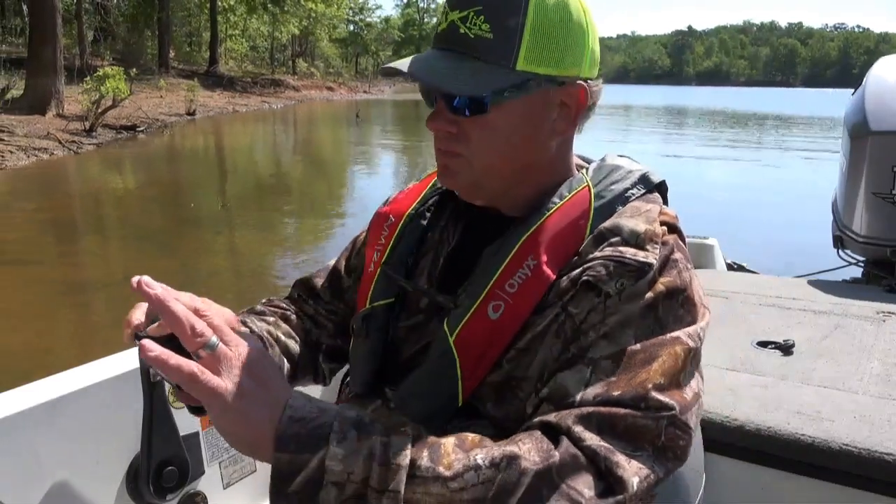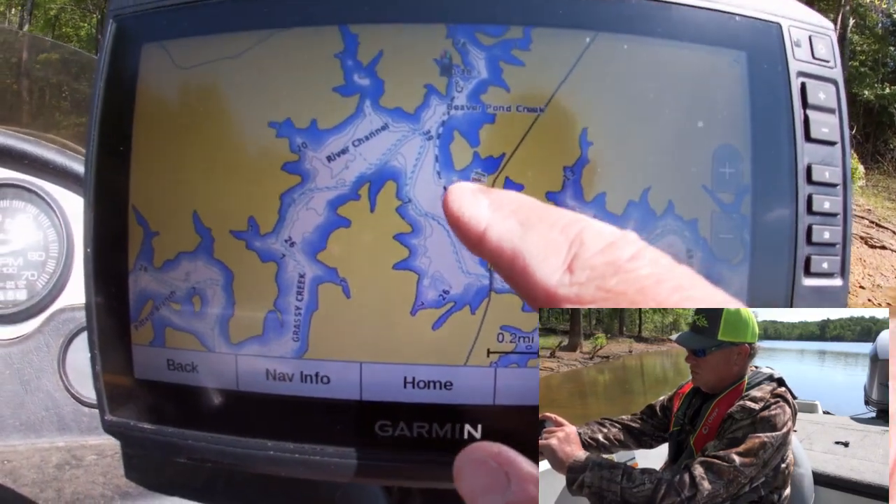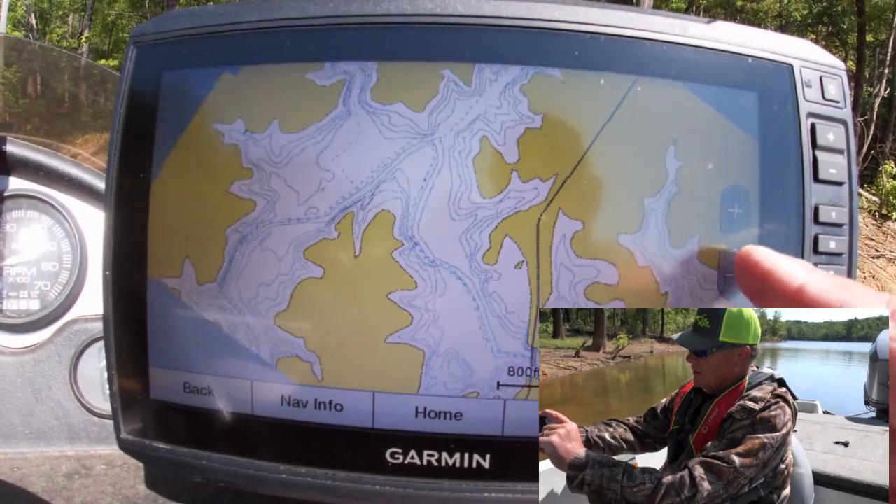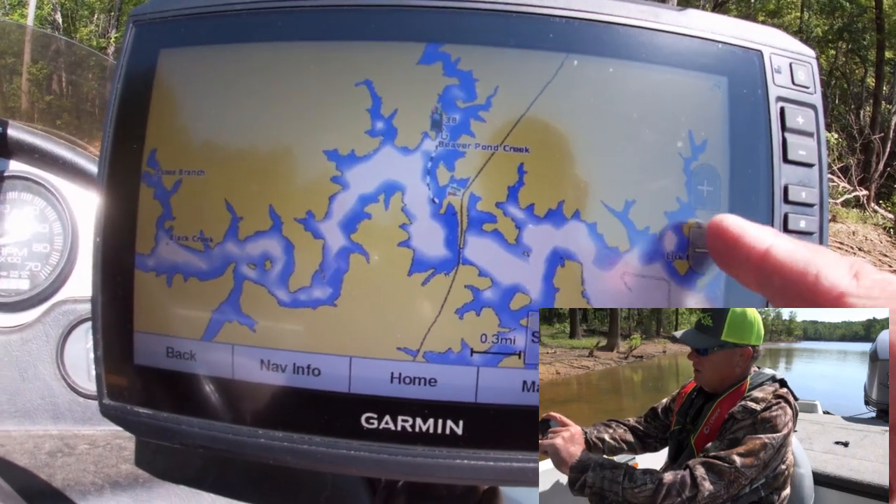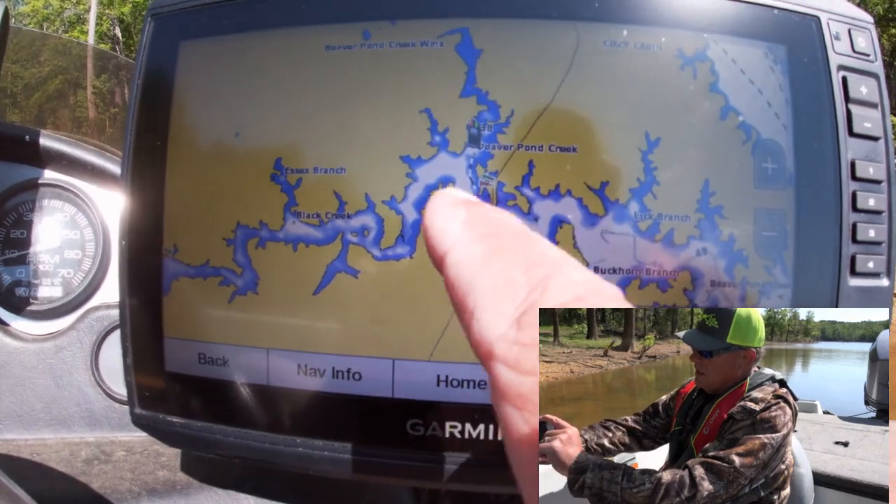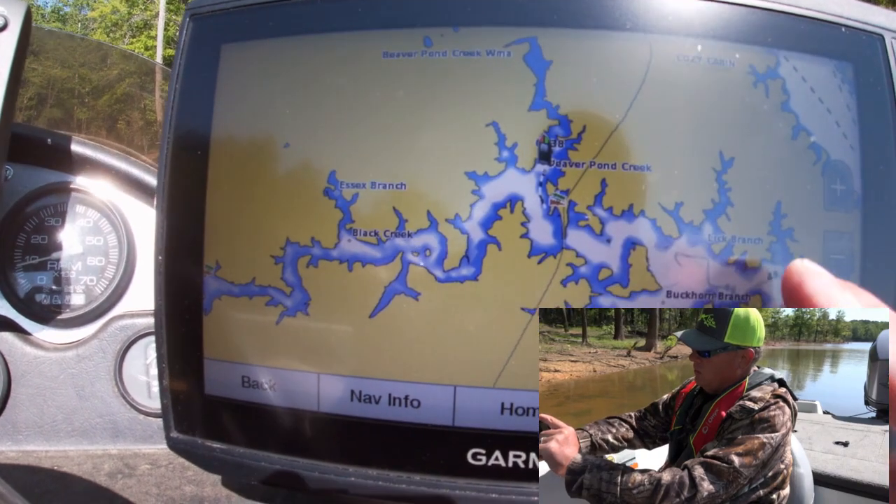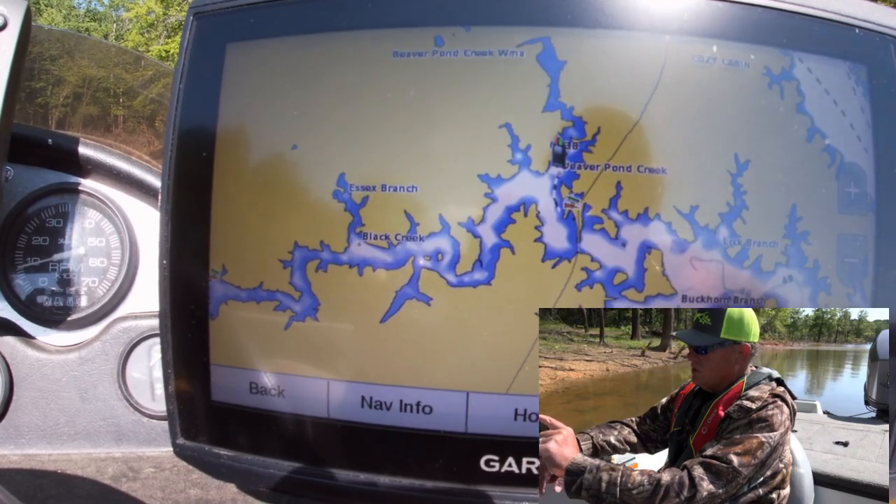So real quick, let me show you where I am. Of course, here's the boat landing. We just put in here, and we are in this Grassy Creek prong. As you can see, we were way up here the other day, and you can see there's a lot of water to cover. This place is absolutely huge.